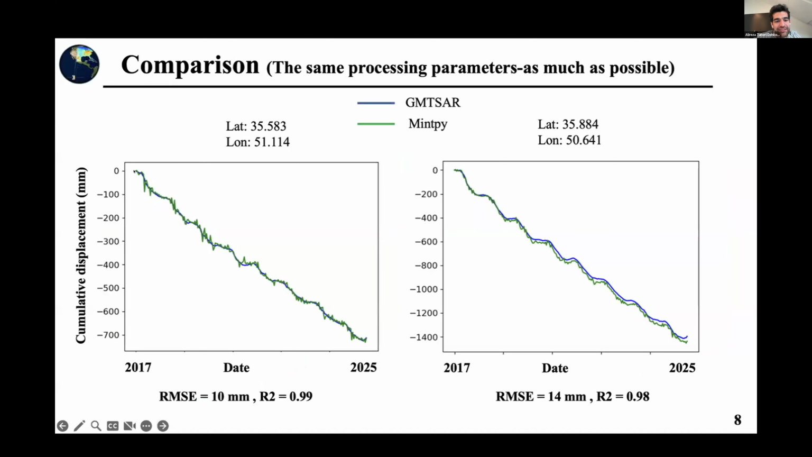Also, I did an analysis for the InSAR time series of 2 random points, and as you can see, both of them are quite similar in terms of the time series inversion as well, and the R squares are quite high when you compare these two.